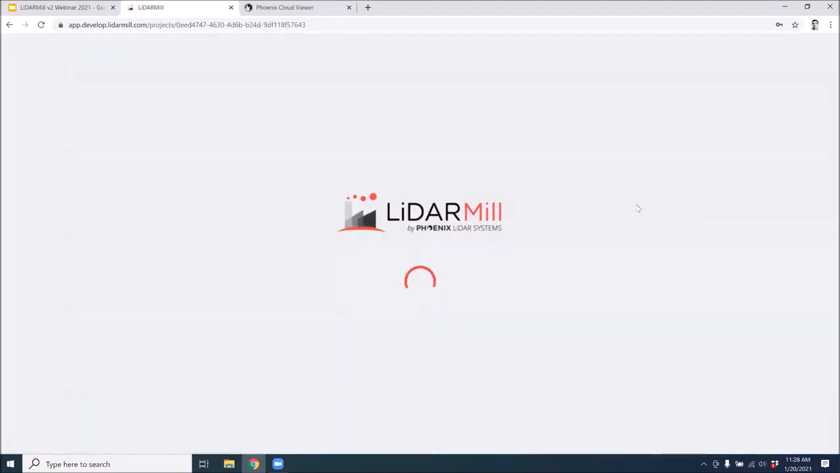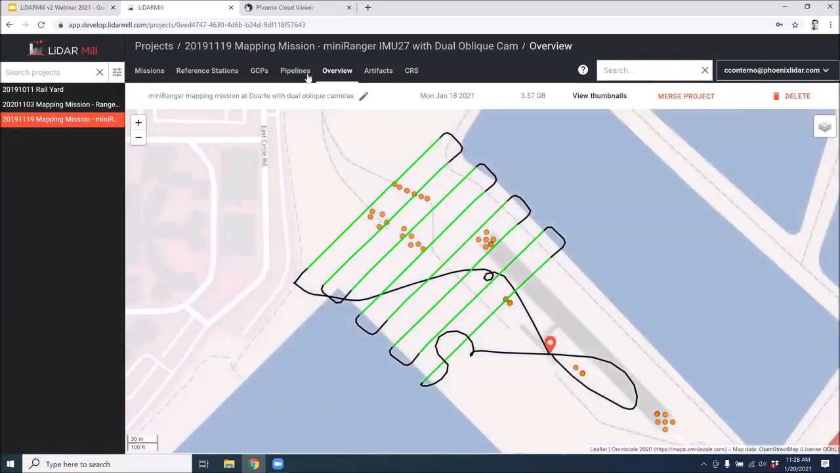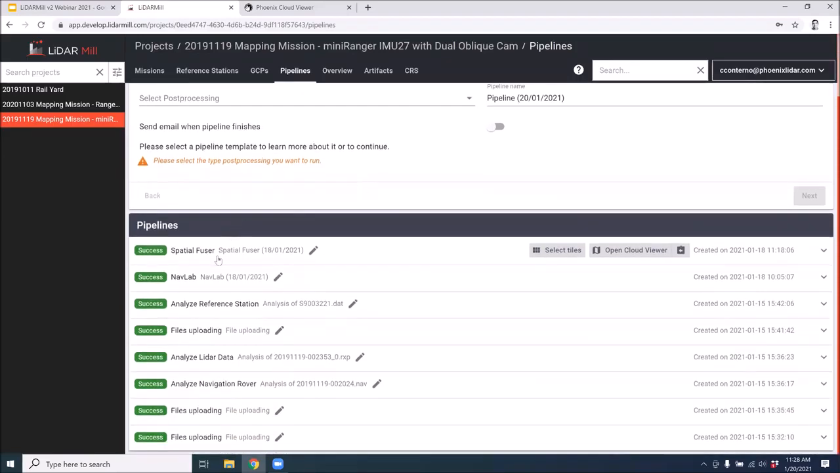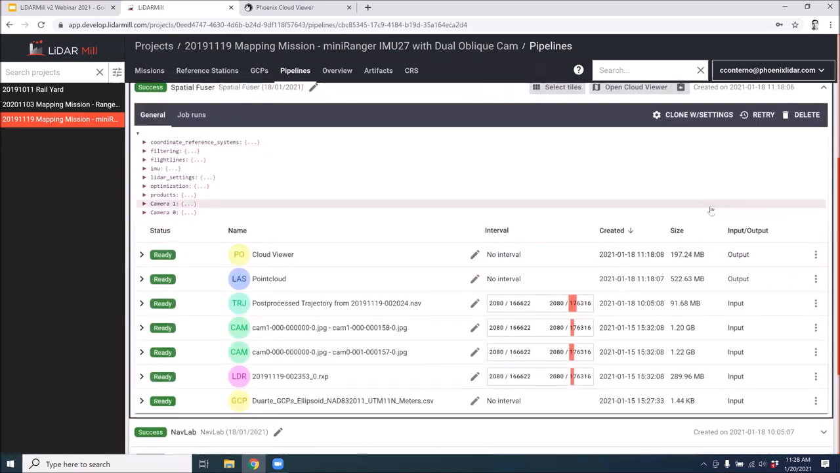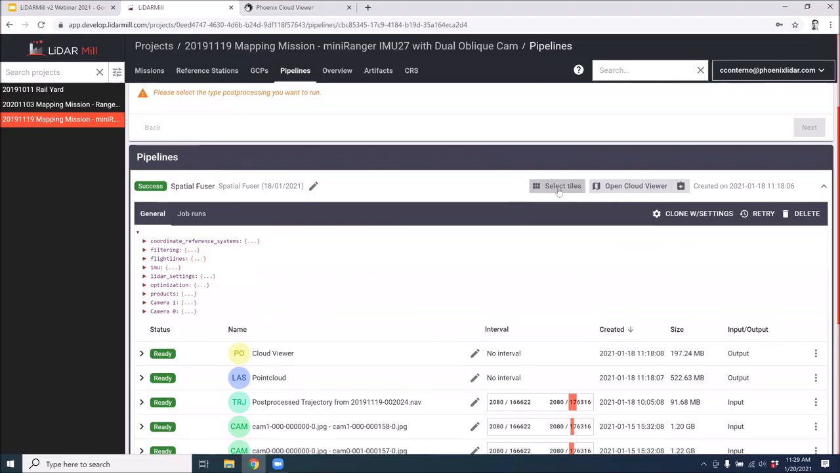If we set a tile size during the spatial fuser pipeline, then in our list of pipelines, instead of just downloading our results in the traditional method here, we have the option to use this interface to select tiles.